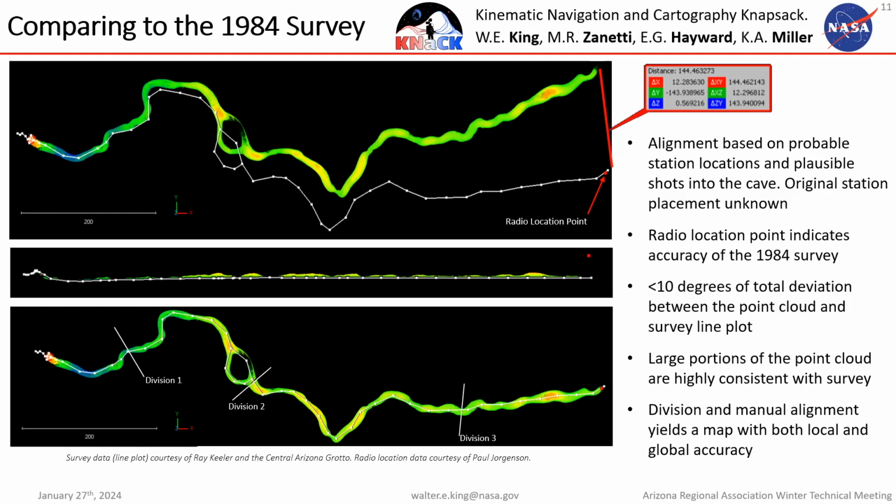And we're actually quite confident that the survey that Ray and others did in the 1980s is very accurate, thanks to some work that Paul Jorgensen did. He did a radiolocation point at the back of the cave, and if you plot that radiolocation point on top of the line plot, it is smack on top of the line plot at the end of the cave. So we're pretty confident that that survey in the 1980s is very accurate, and it's actually our LiDAR scan that has drifted off of the true path of the cave.